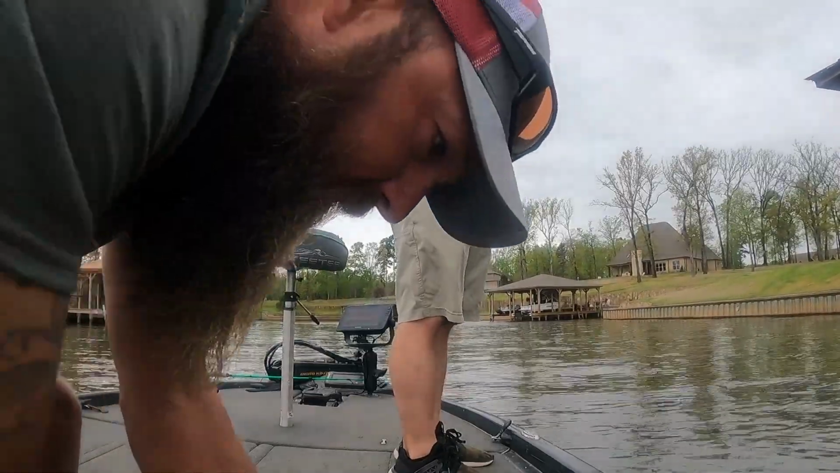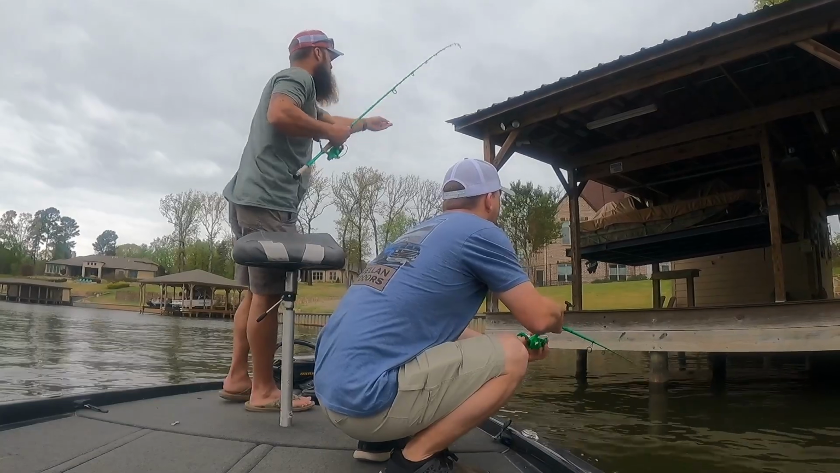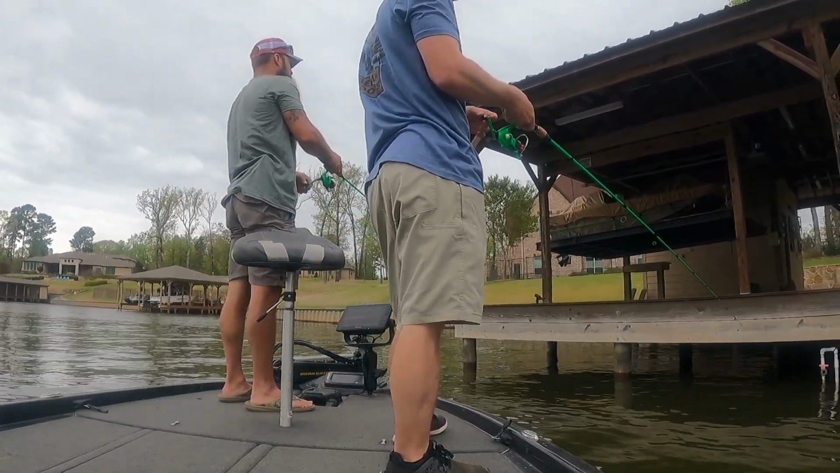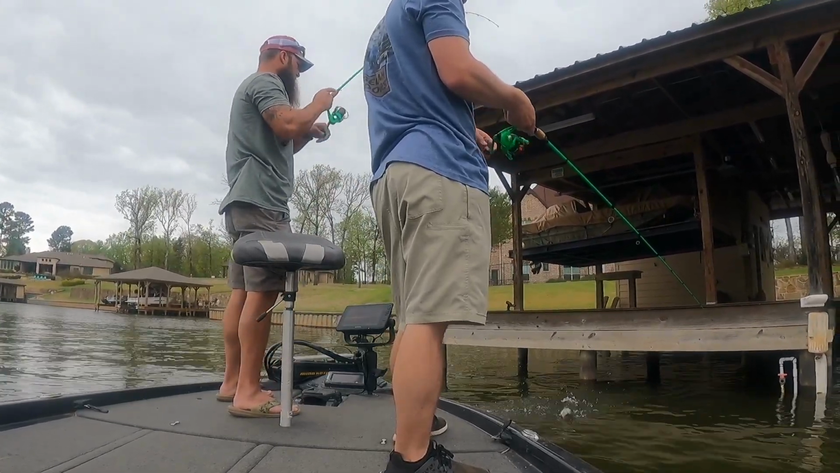I love bonehead baits, but other people make good ones too. I hit it. I like that white.